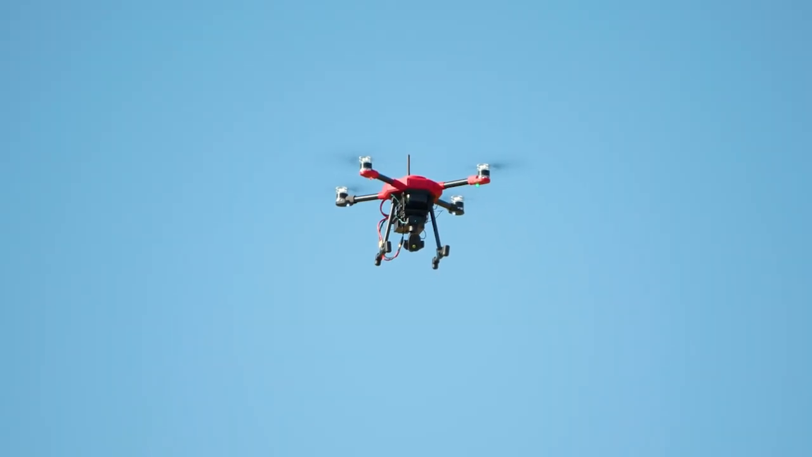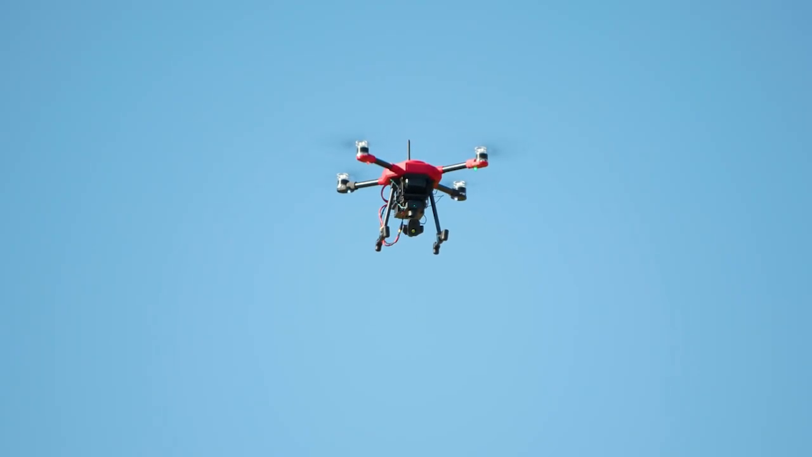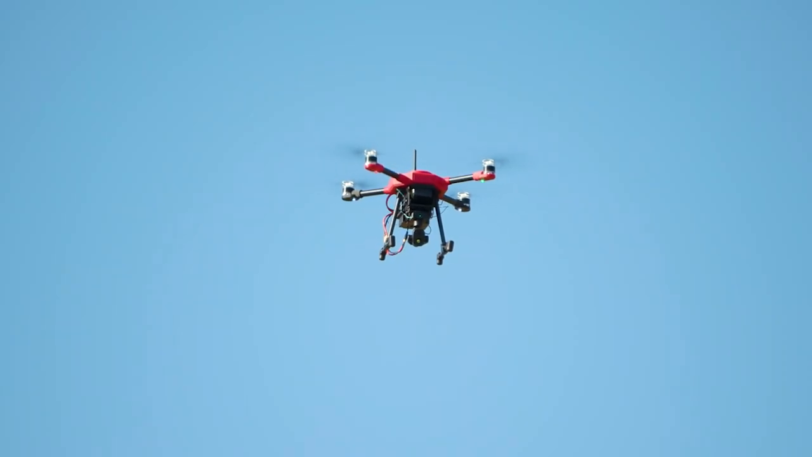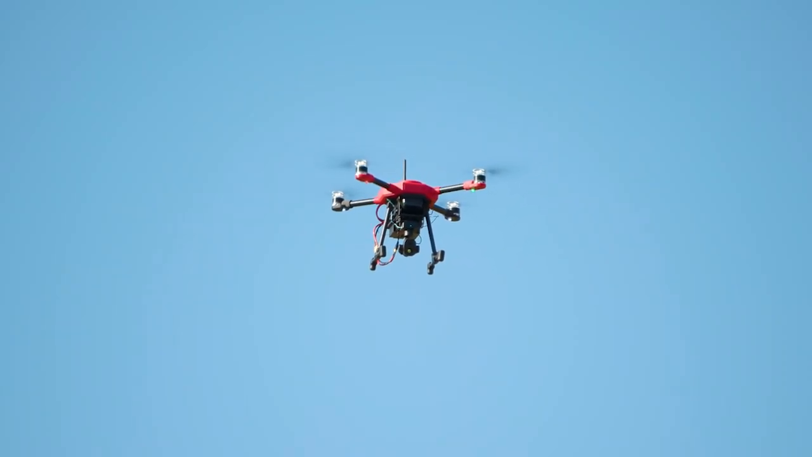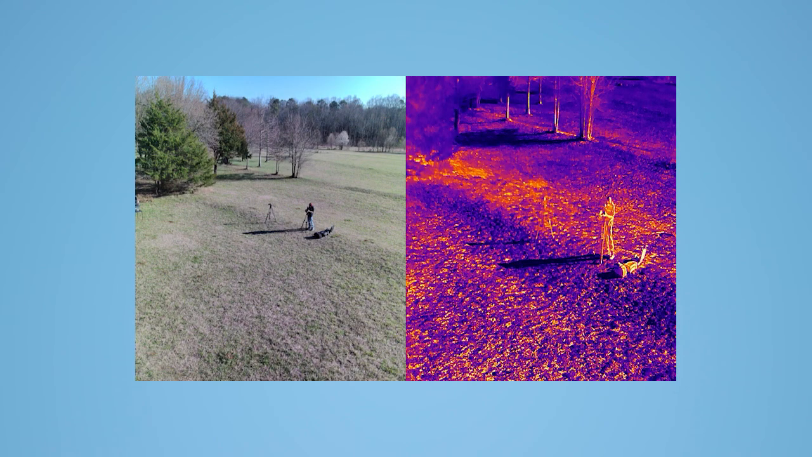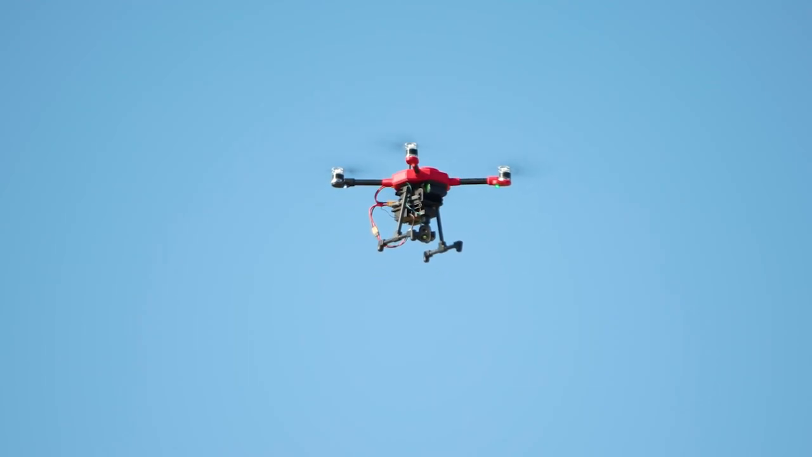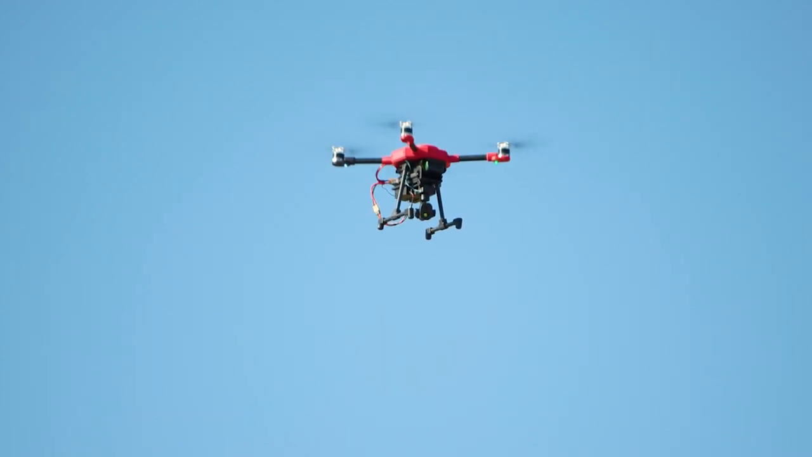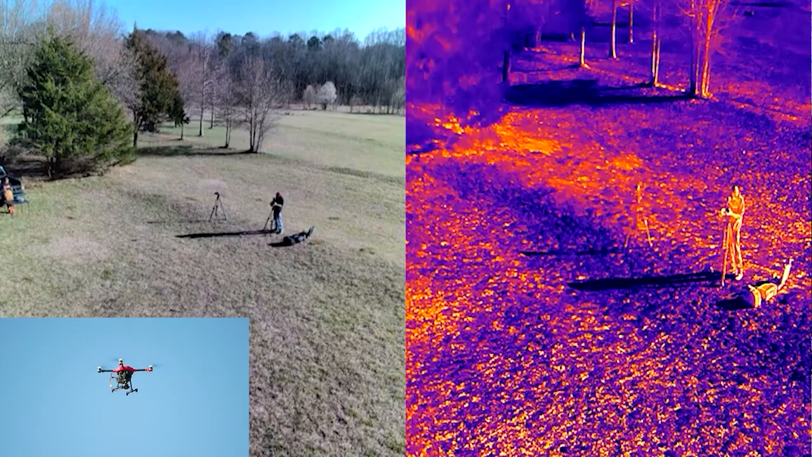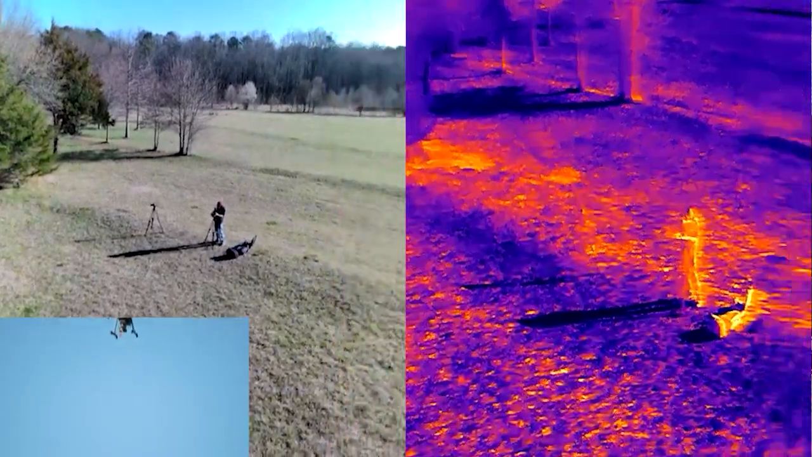Going to stop recording. Take a photo so you can see what an aerial photo looks like from this camera. I'm going to center Brian up a little bit more. All right, selfie time. Oh, going to rotate so the landing gear is not in the way. We do have retractable landing gear we've equipped the developer HP with. That was not part of this configuration, but it's certainly an option if you want a more unobstructed view.